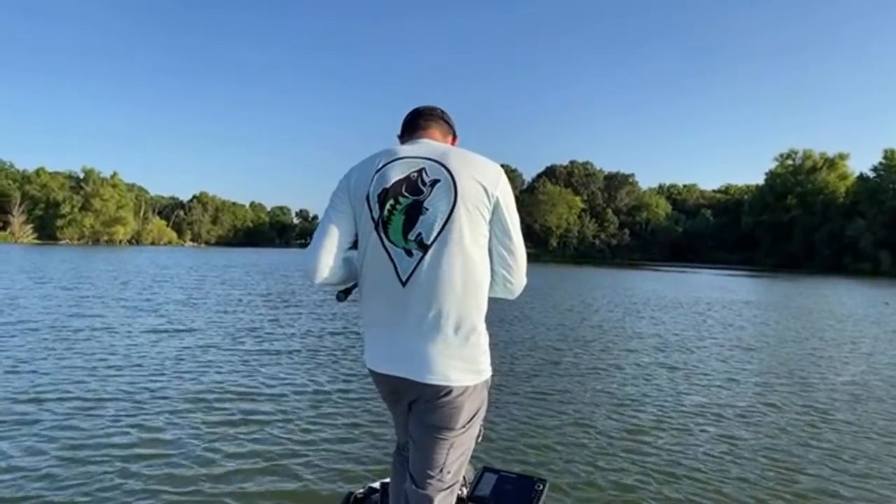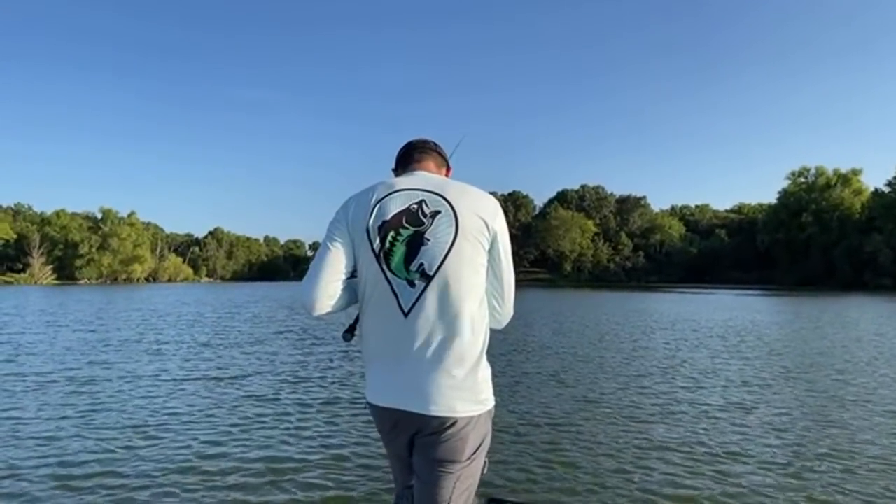Man, they are just chasing bait like crazy out here though. I am surprised I'm not getting bit out of this brush.